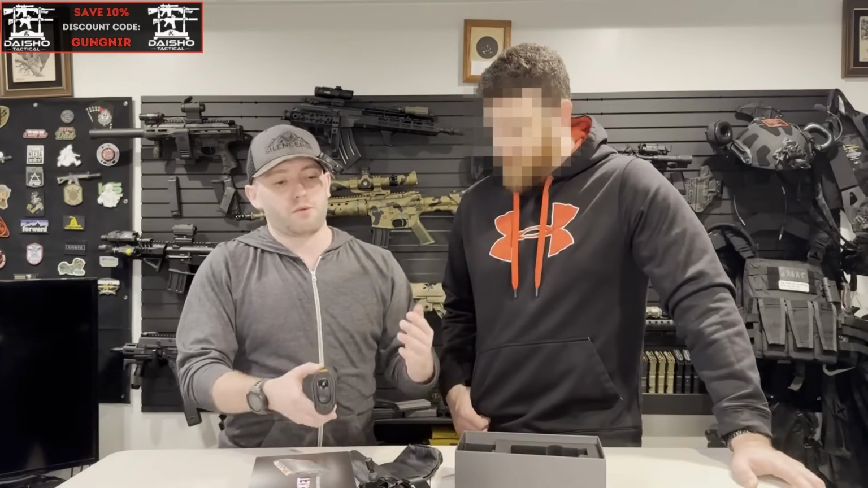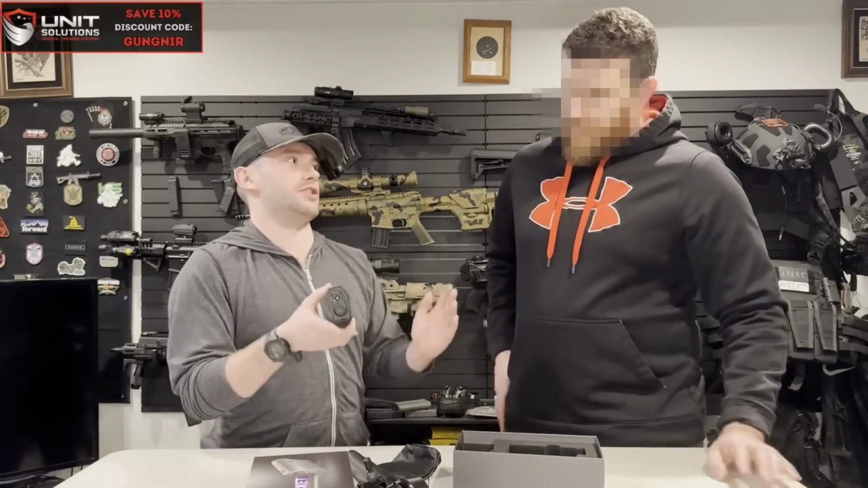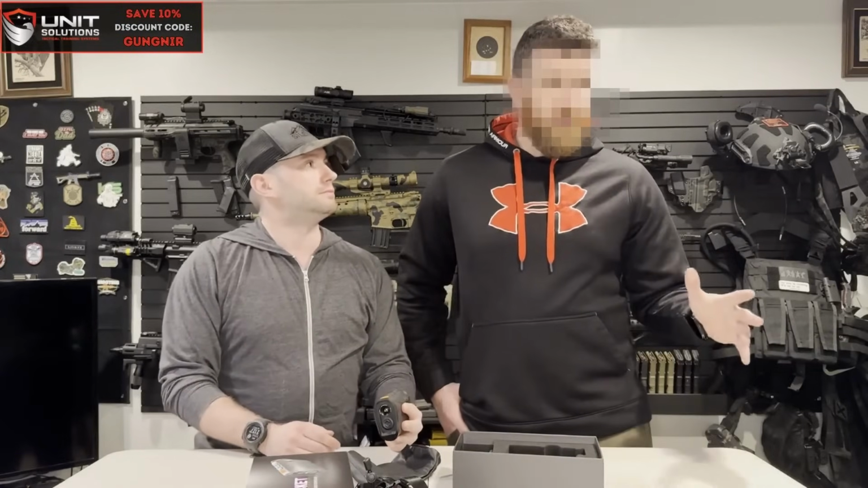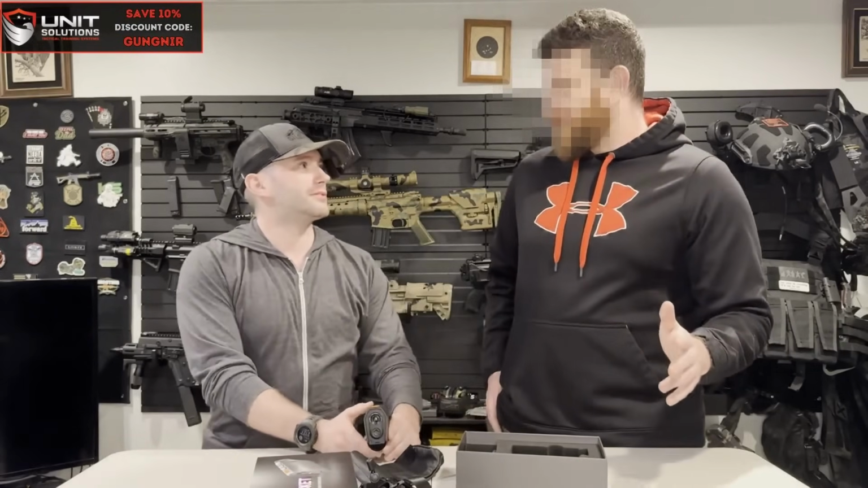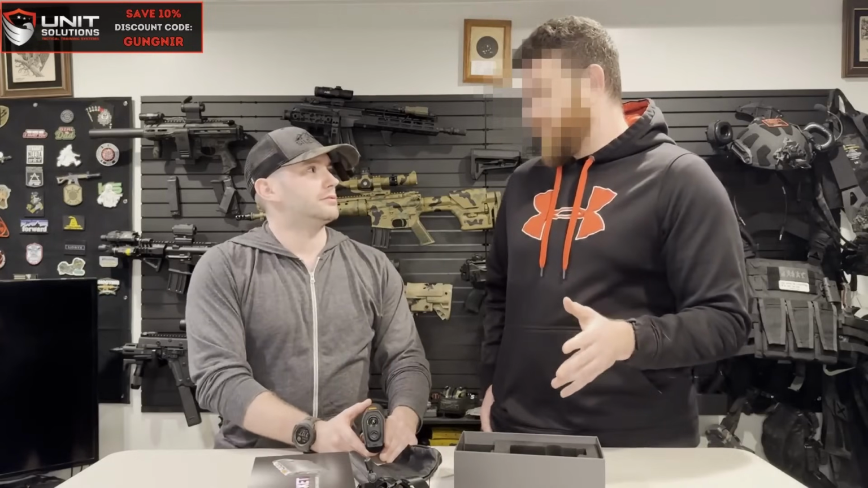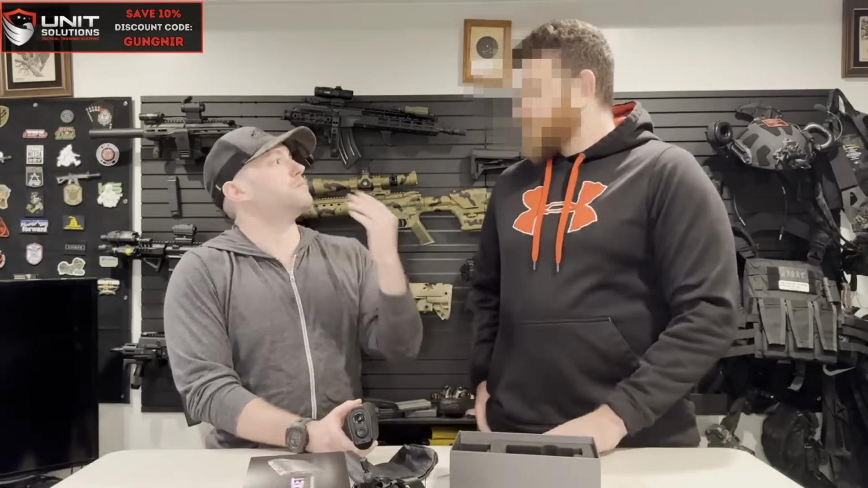Where would you place the image quality compared to a higher-end unit, let's say a $1,500 unit? I will say, man, I've had some other Chinese thermals, and I found this one to be impressively good. I would absolutely say it falls in the middle for me. Okay, so medium quality. It's not horrible, not amazing, but good, 100%.